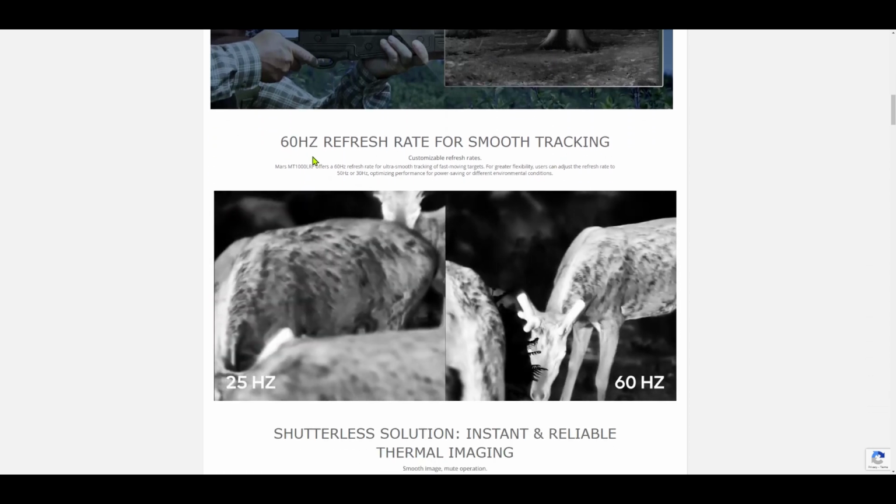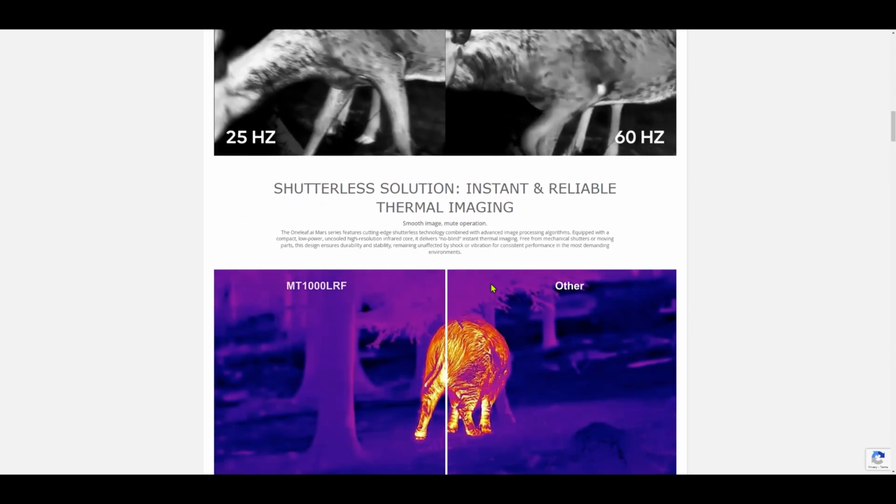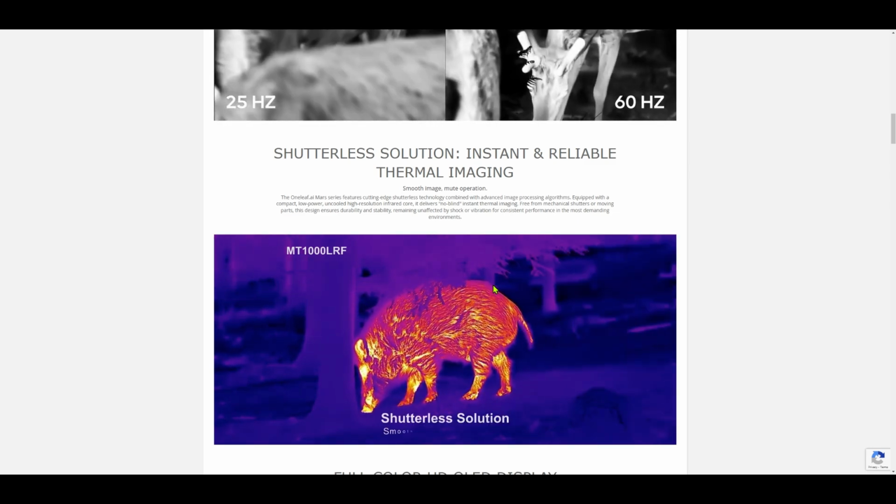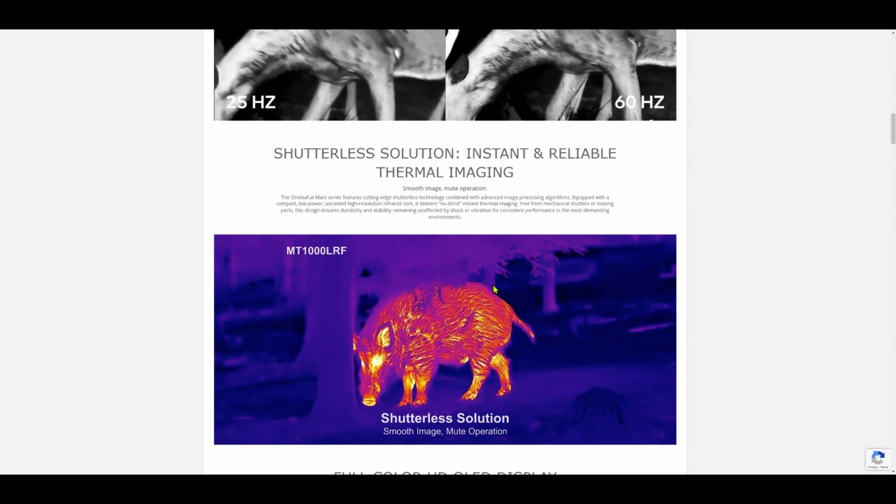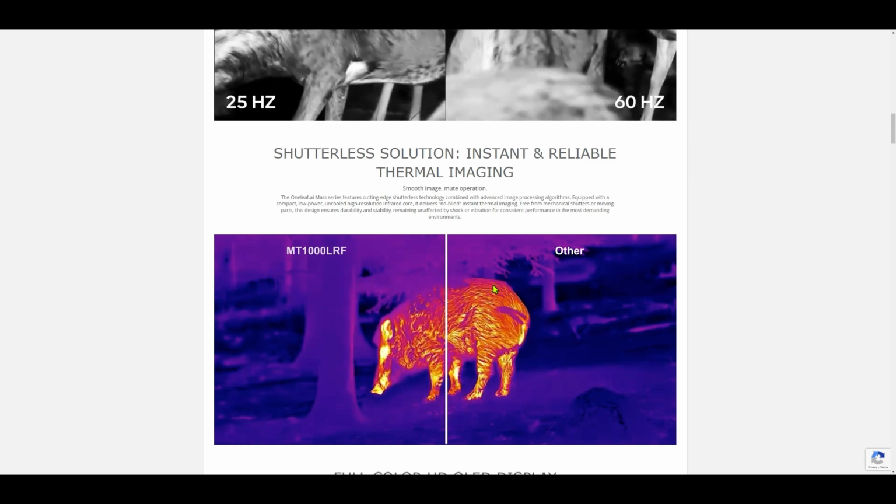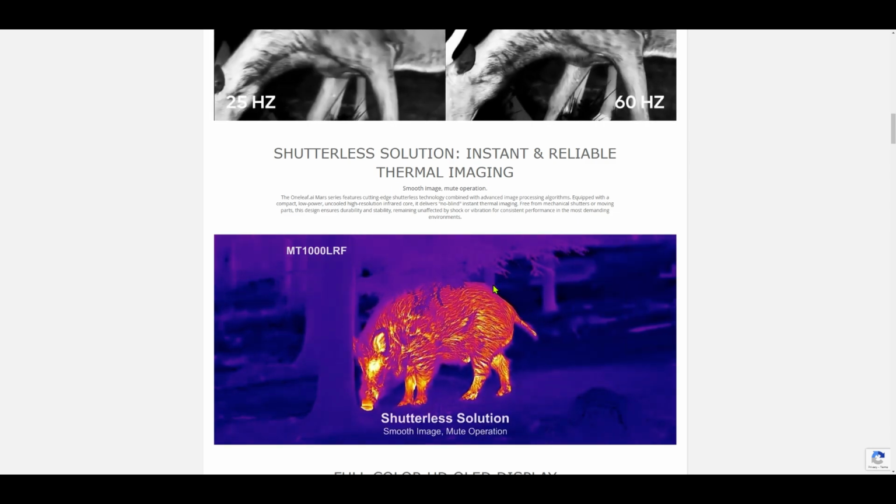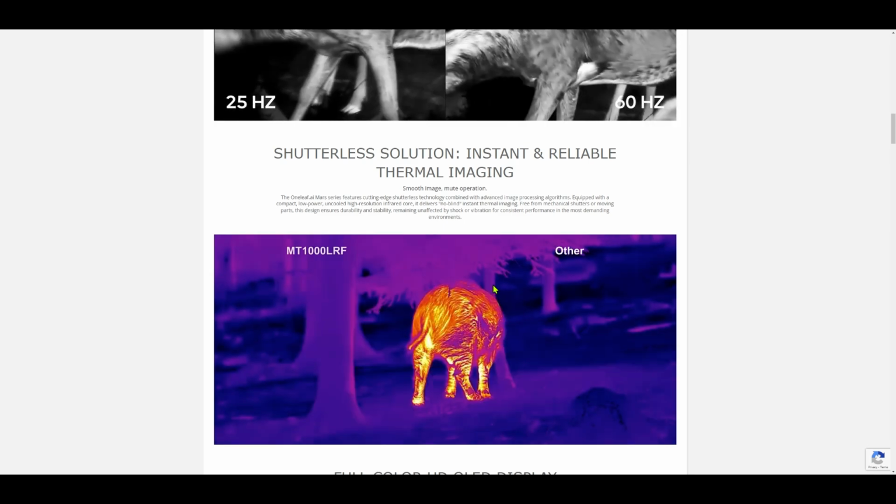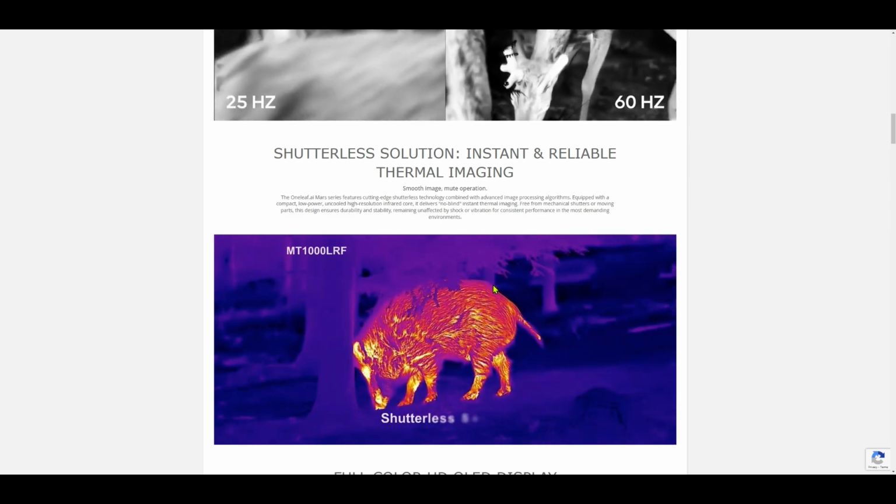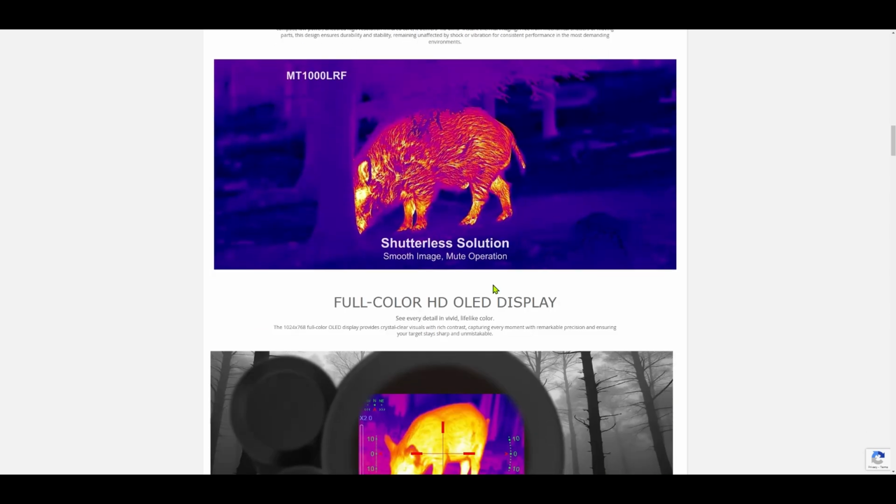It's got a 60 hertz refresh rate, so it's smooth. It's not jittery. You got shutterless solution. This is huge. All the other thermals that I've experienced have the NUC refresh rate. So it's a manual shutter that freezes your image, refreshes the image, and it freezes. And if you're trying to pull a shot down on something, you can't because your image is frozen. This doesn't do that. It doesn't freeze whatsoever. And there's not one time I've been using it that I thought the image needed to be refreshed. So they have some great technology in that.